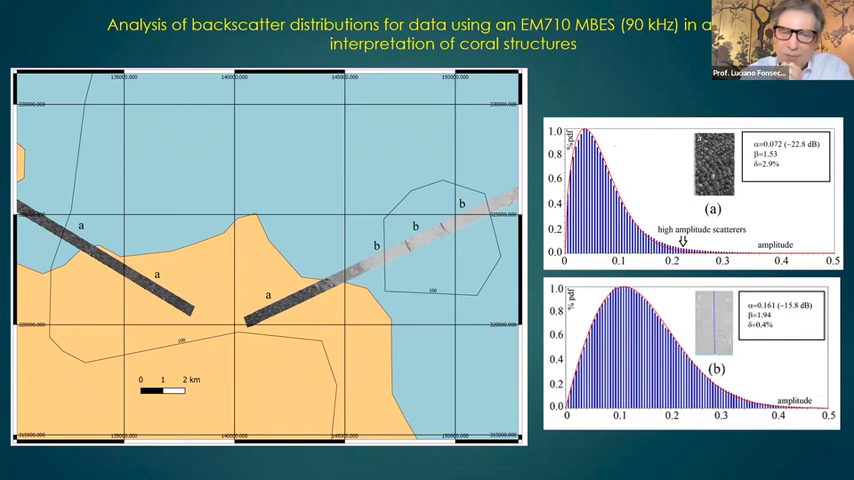Okay, so it was mapped in 90 kilohertz, and I like it a lot. There's a perfect boundary here. So you have A here, one facies, and B another one. So it was a perfect match. So what did I do?